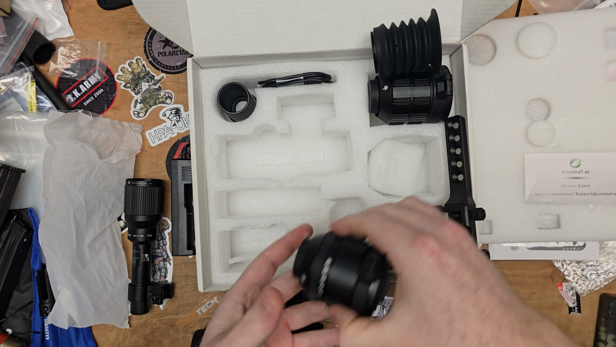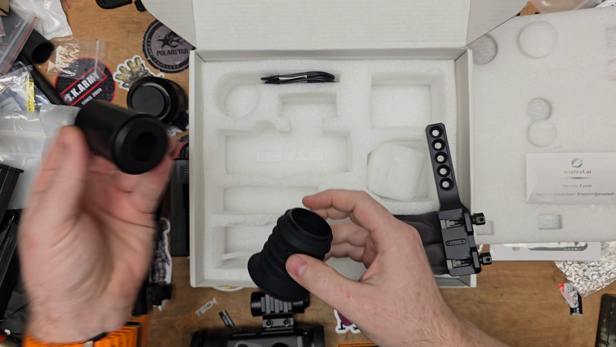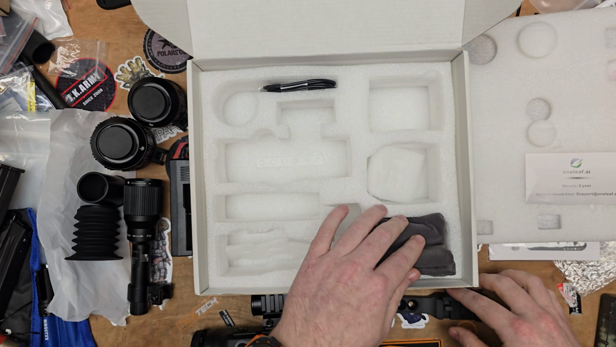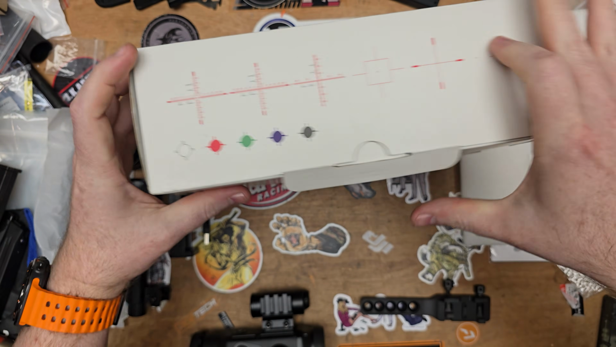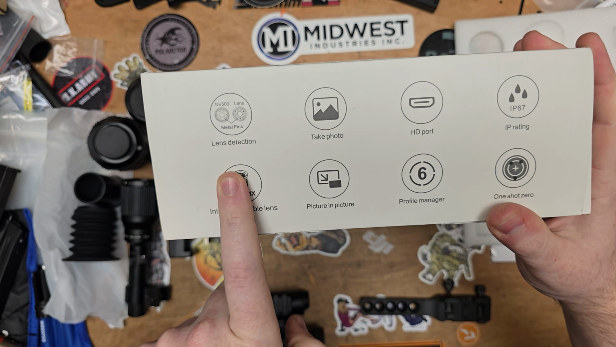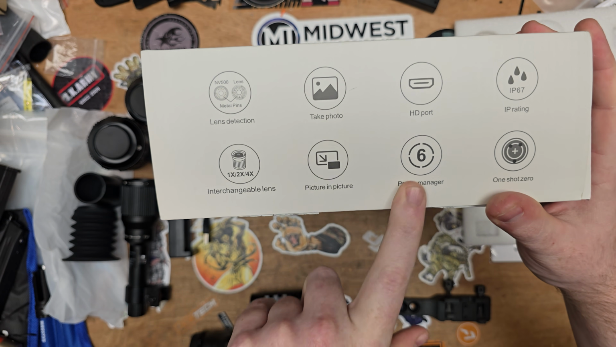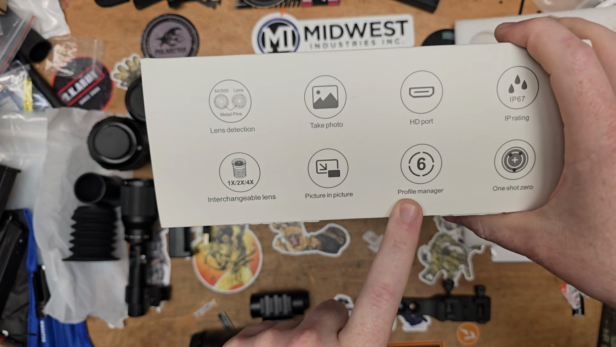Let's get everything out. So we've got the lenses, we've got the eye cup, we've got this sunshade style thing. I'm not really sure what's going on there. USB leads and what have you. Does it actually tell us on the box what's inside? You can take photos, interchangeable lenses, lens detection, so it knows what lens it's using when it's plugged in, picture in picture, which is nice. 6 different profile managers, IP67 rated.